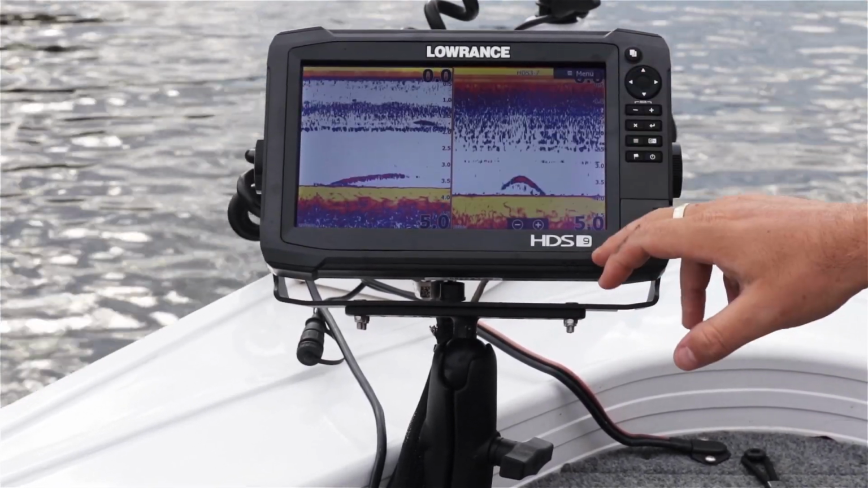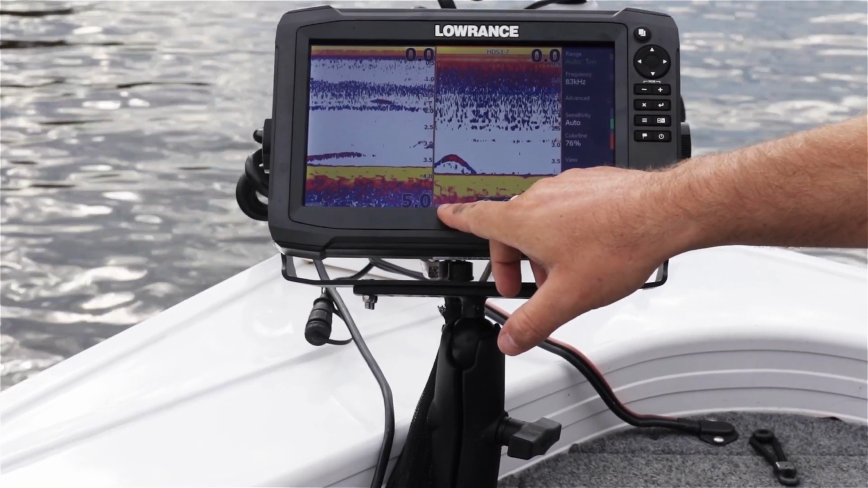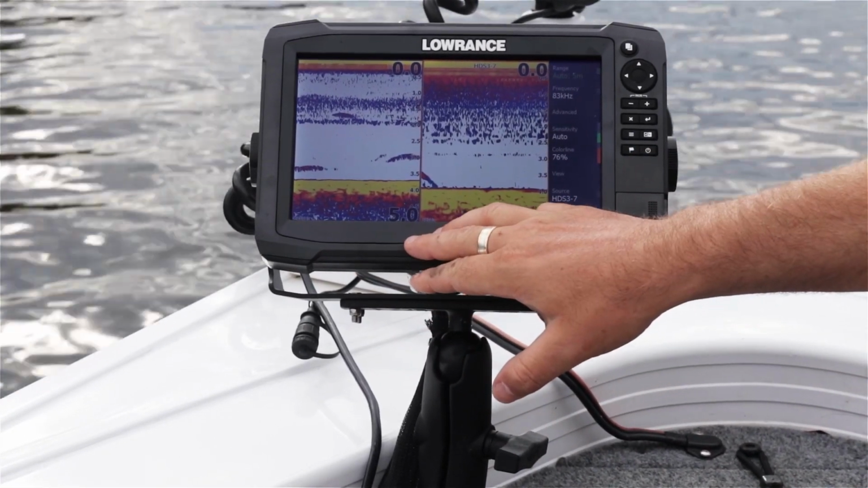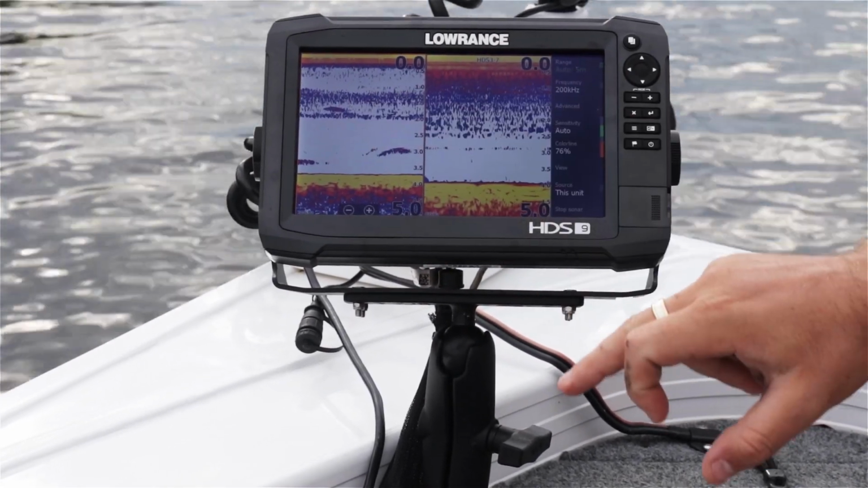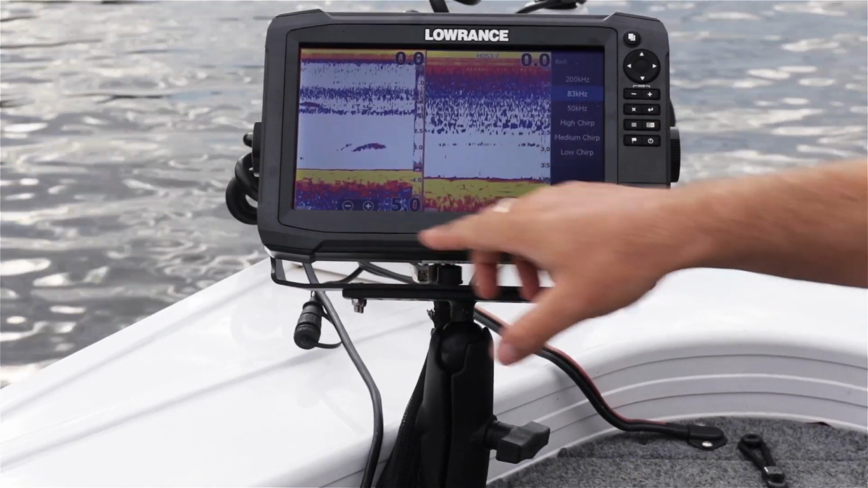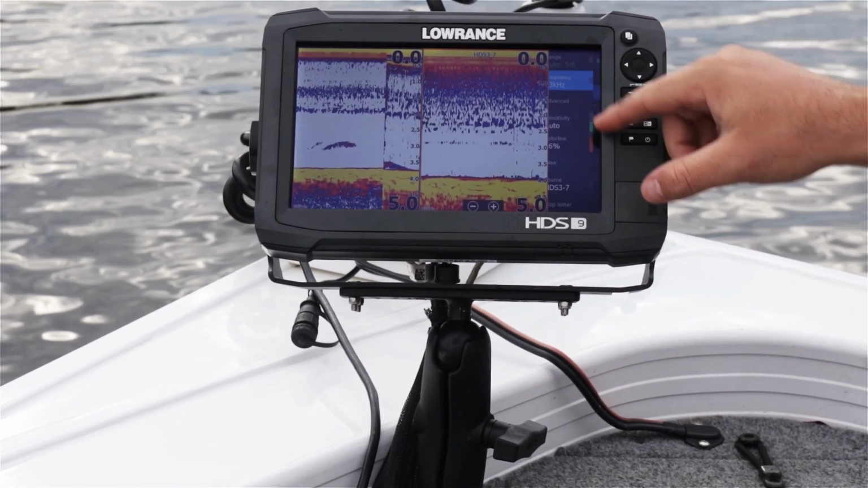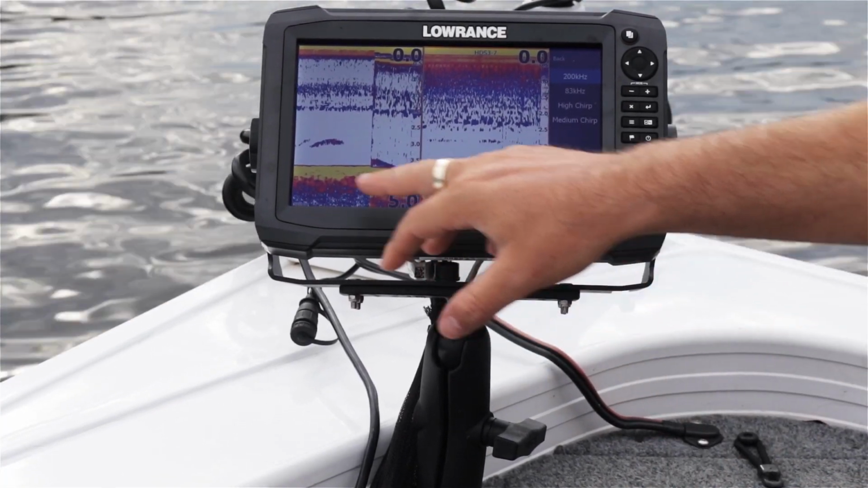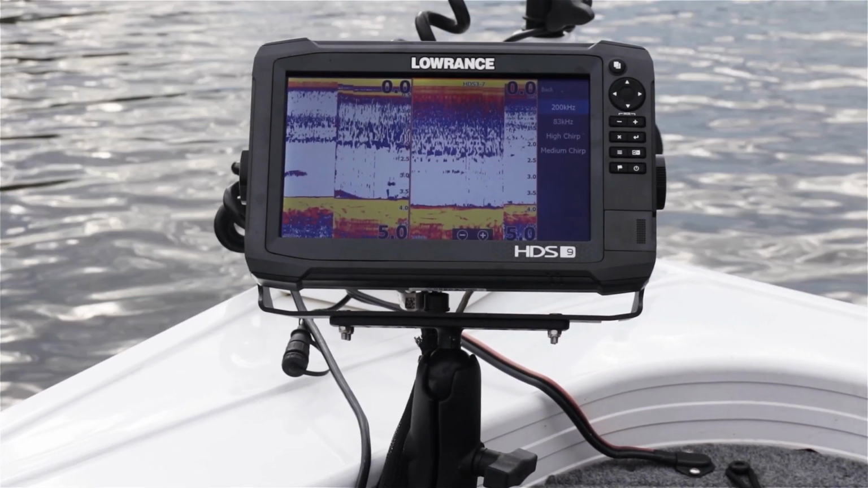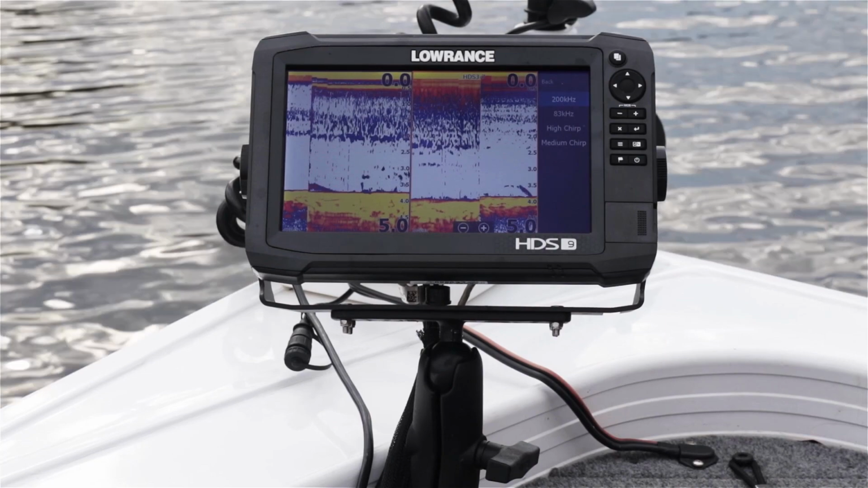I can also individually change them. So I have my Gen 3 transducer running at 83 kilohertz with my Carbon at the bow here running at 200 kilohertz. I can click onto my Carbon and change my frequency to 83. I can then click onto my HDS Gen 3 and change my frequency to 200. It's a very, very cool feature if you're running multiple transducers and multiple units and you want to be able to get a split view of all your transducers fitted to the front and rear of the boat.